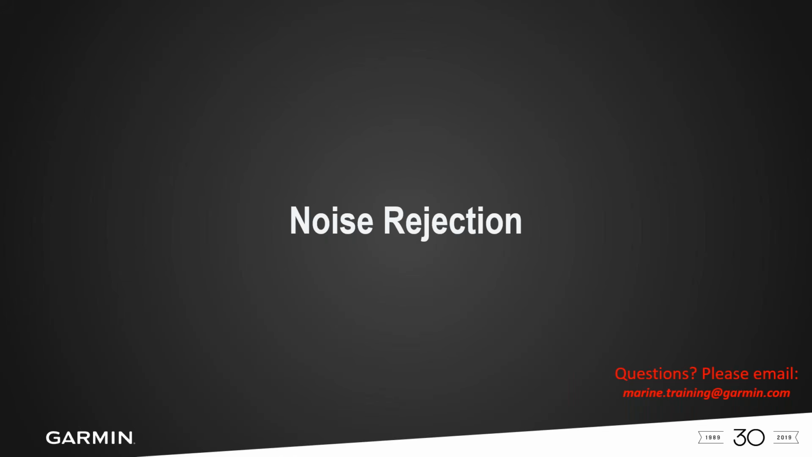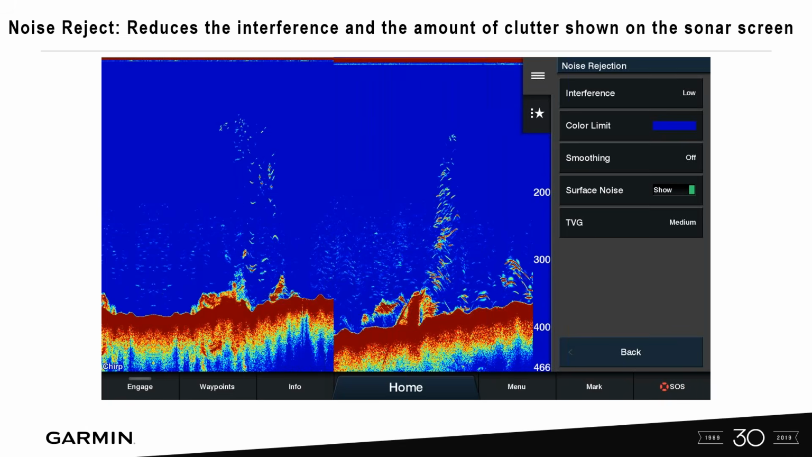Noise rejection. So if you feel that you're picking up some sort of RF noise, or you're seeing lines drawn on the screen, there's a couple things that we can actually do, and we're going to talk about interference, and we're going to talk about smoothing. These work in conjunction with each other really well.